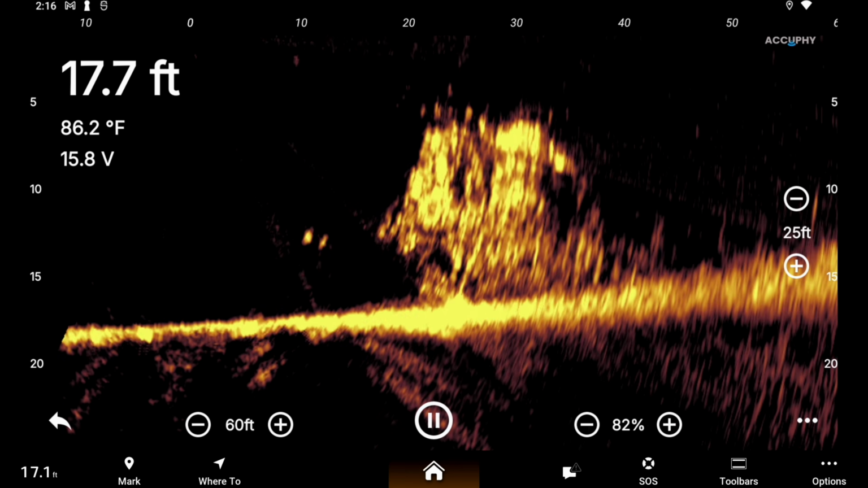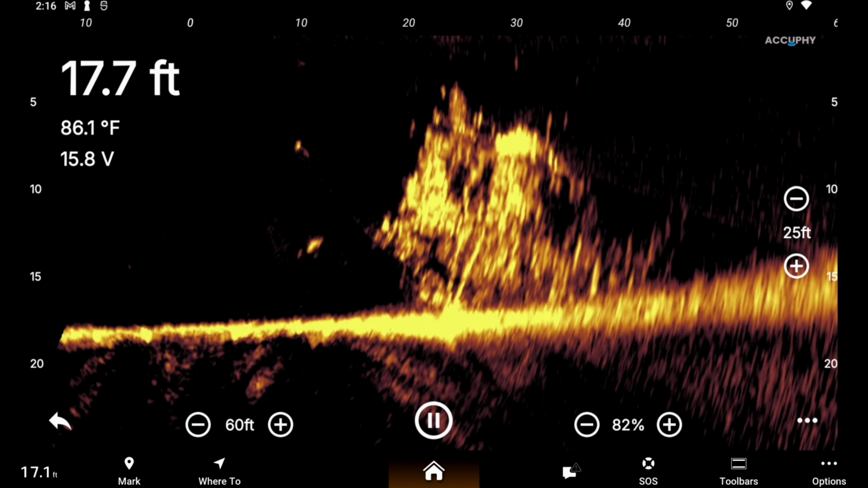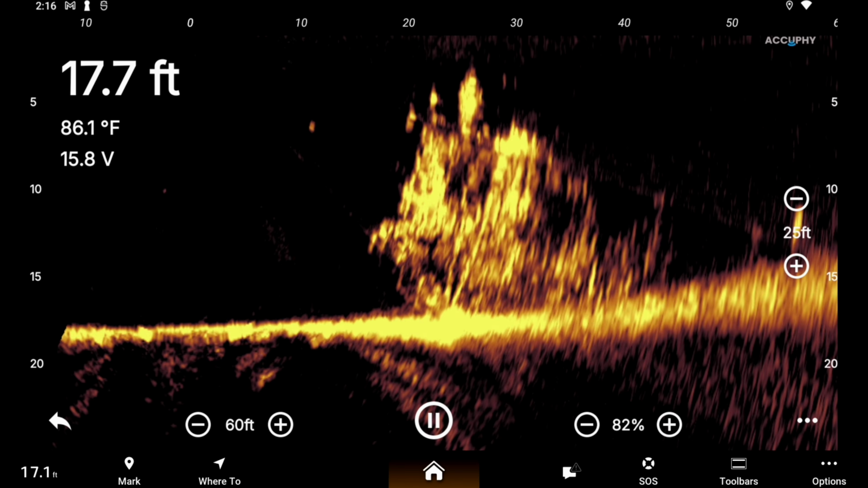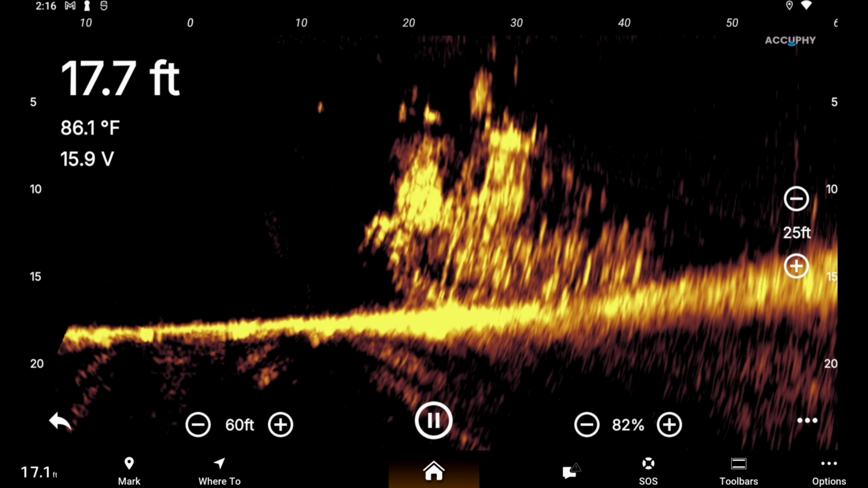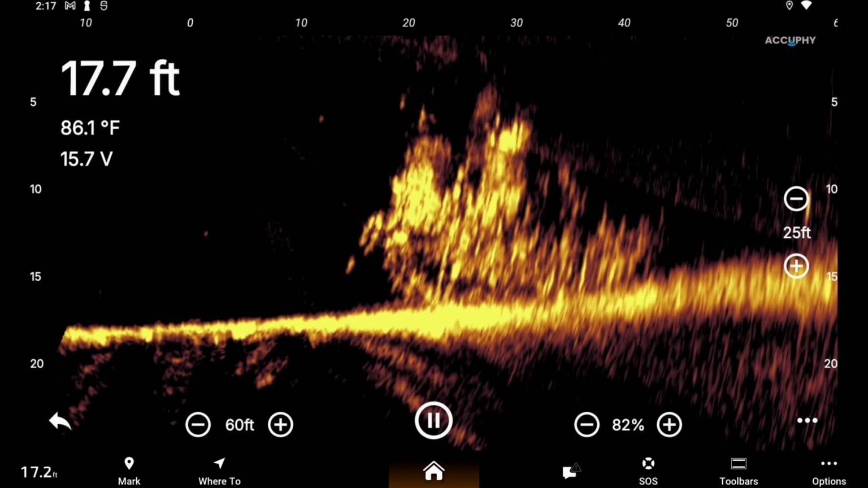We're falling at like 45 right now. So go ahead and start reeling toward us. We're coming up on 40. See if we can get one of them bigger ones there on the back side of that brush pile to come out of there. And there he is.